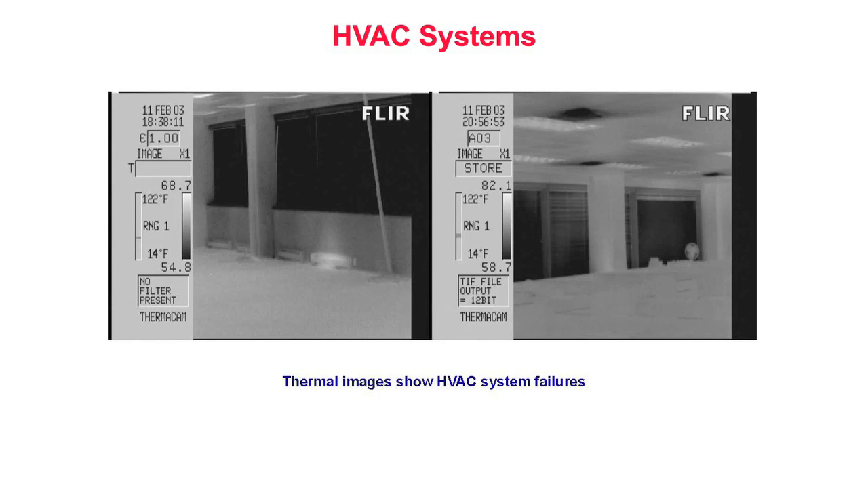HVAC systems. In these thermal images, we see two examples of heating system failures. The left image shows 3 electric baseboard heaters to be inoperative. The right image shows cold air being introduced into occupied office space through the building's HVAC registers.